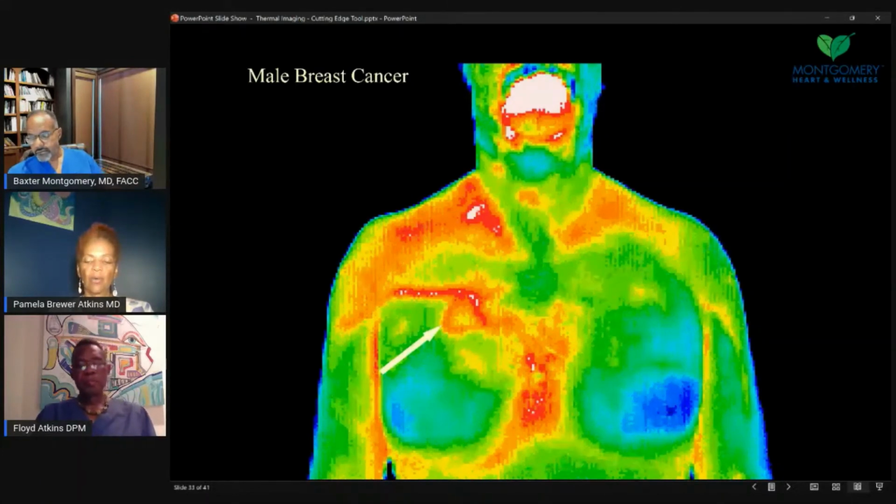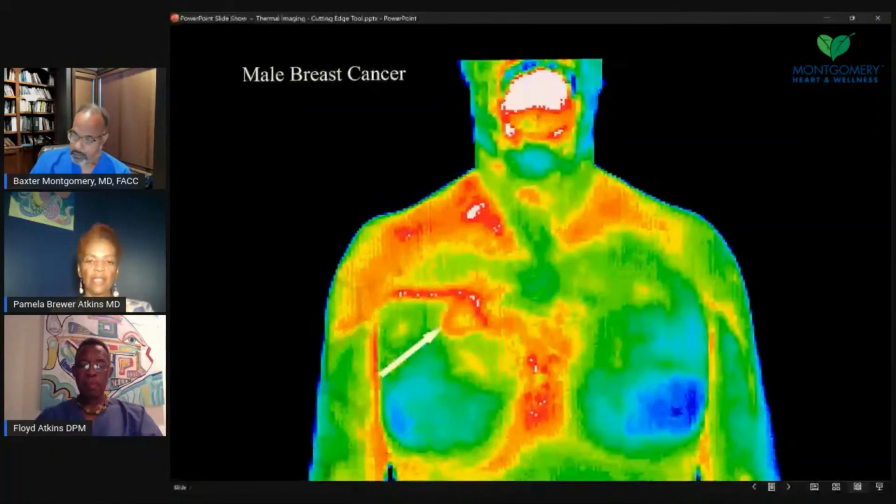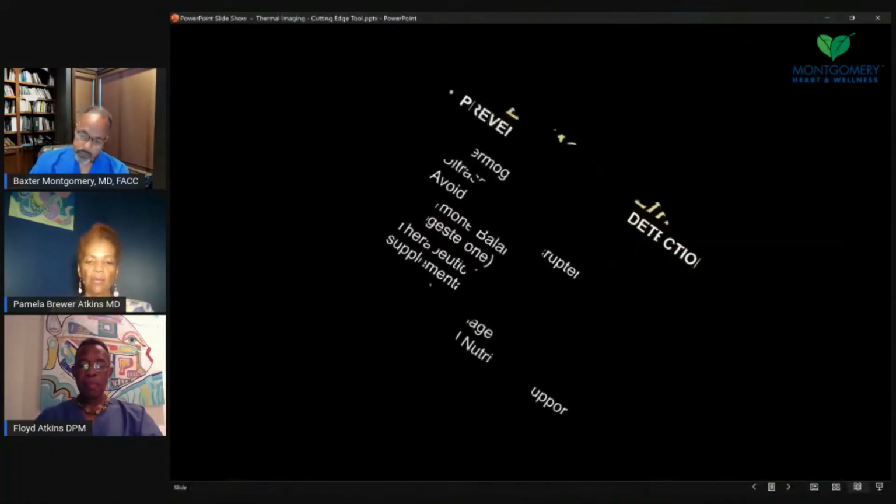I think, as we say, those detoxification measures, sweating, infrared, and a plant-based diet without meat, reducing or taking away the meat, and definitely avoiding pesticides and xenoestrogens and things like that, can be helpful for men and women.